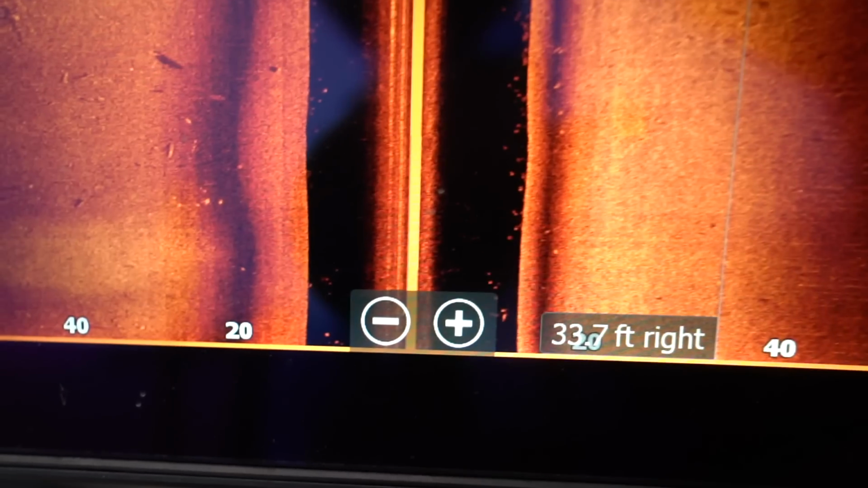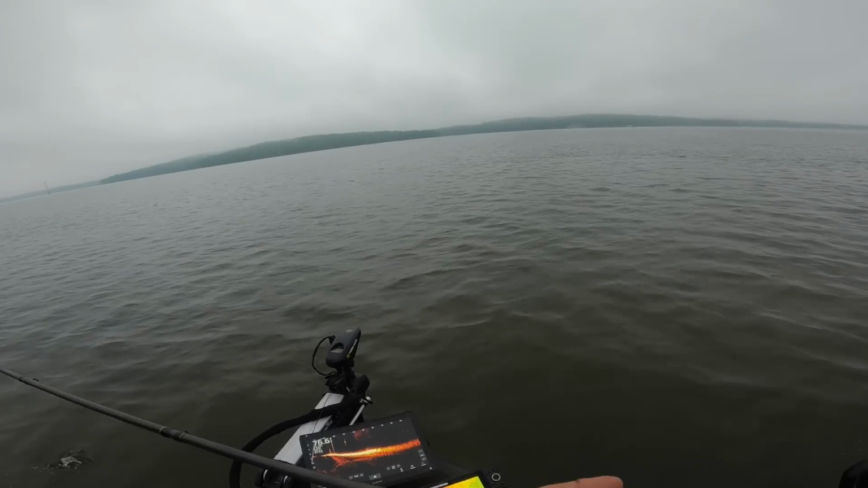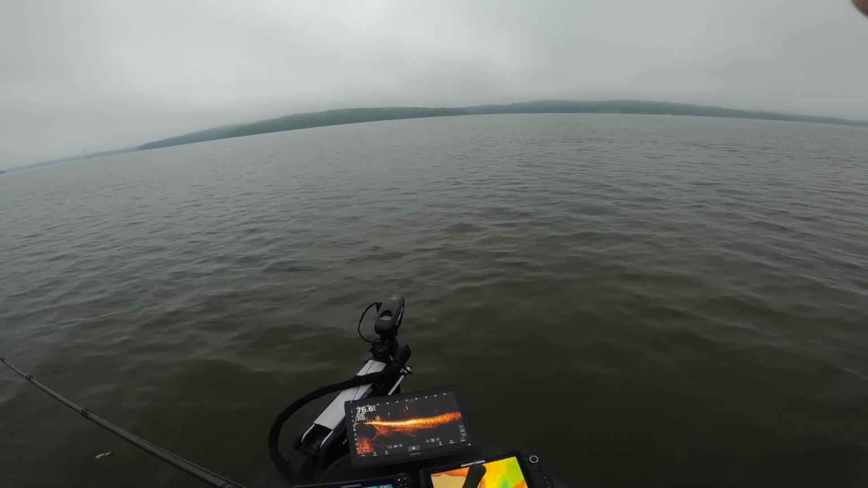This is what we're looking for. We got groups of fish. See all them shadows right there? Look at all them shadows we got, guys. That's what we want. We come over here on the point, and we just got fish galore. Let's rip some of these suckers. My goodness, they are crushing bait right here.